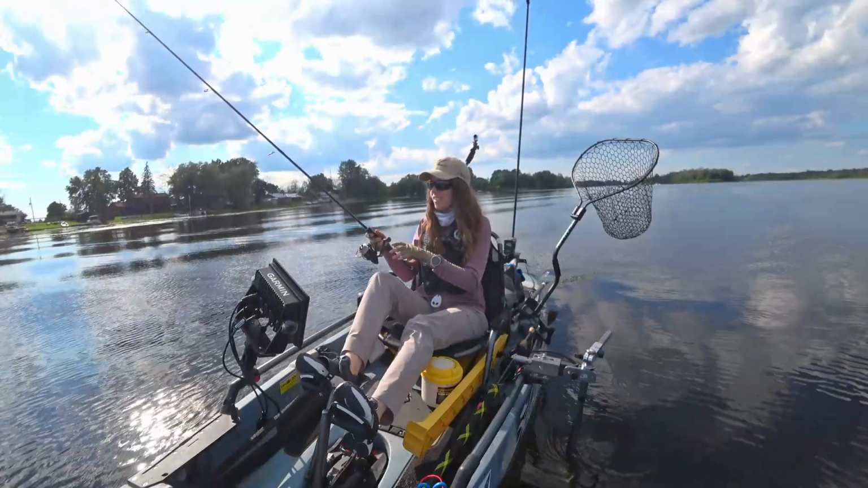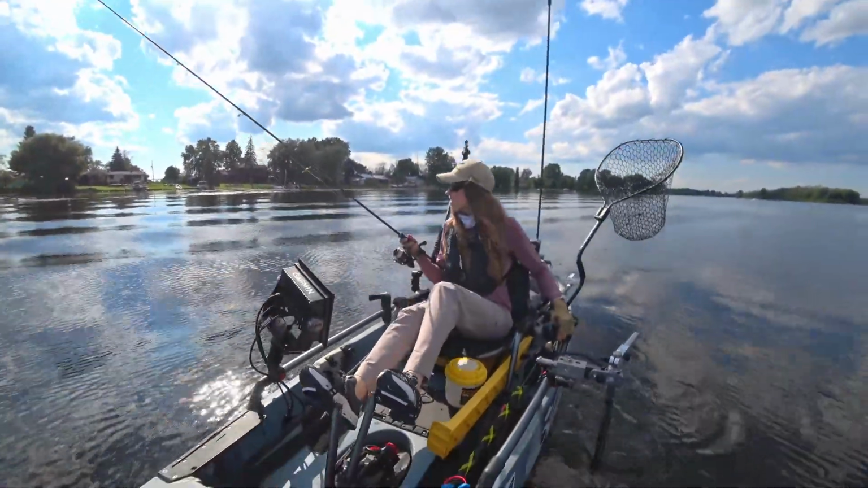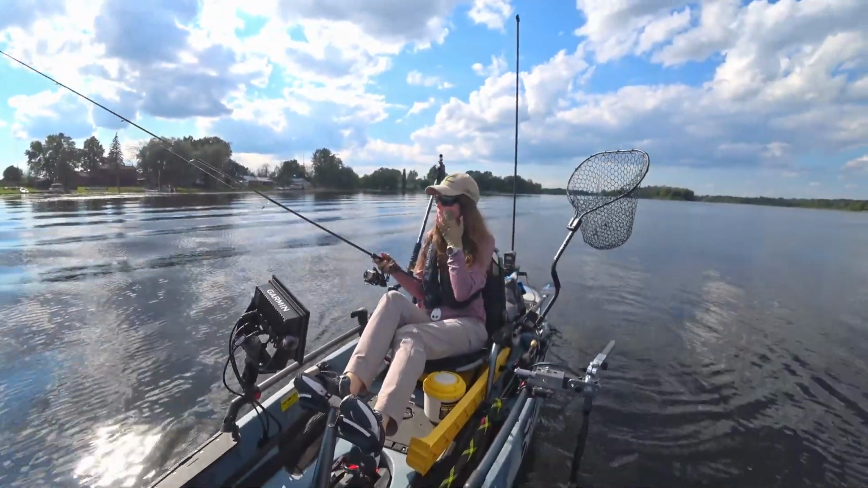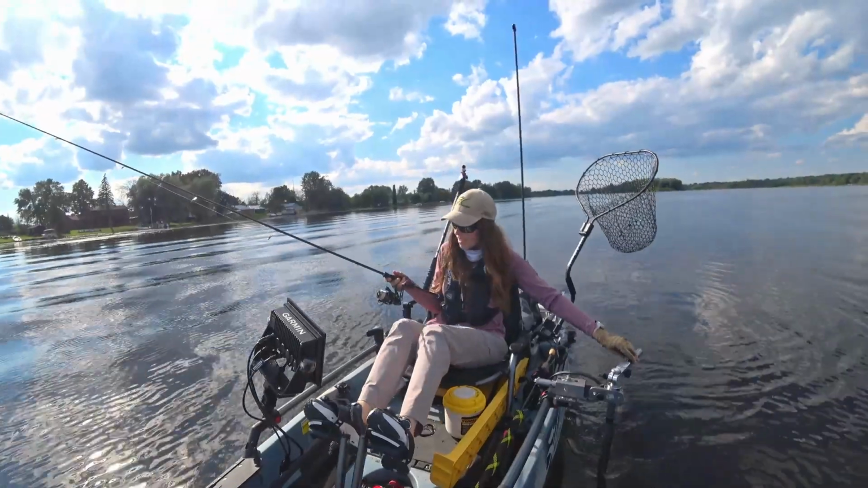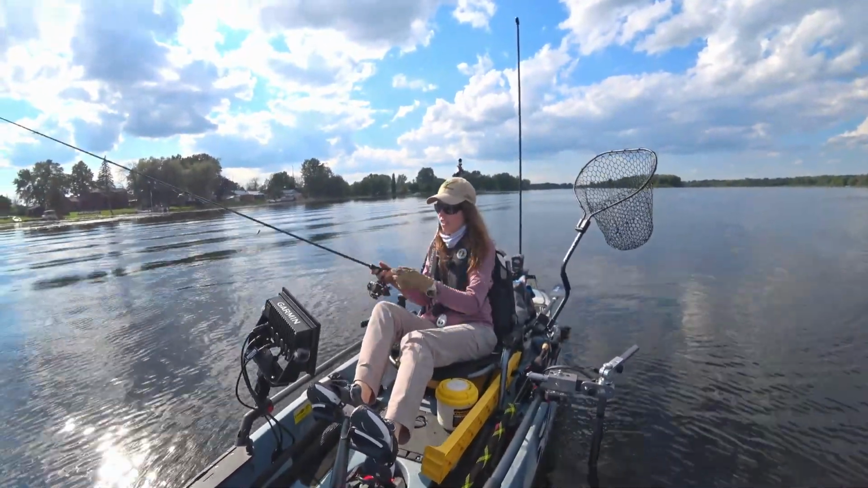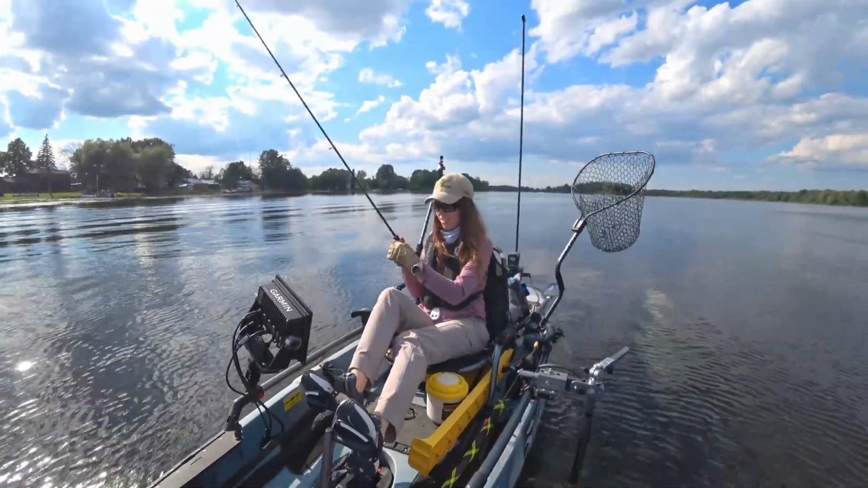Bit of waves here. Get myself turned again. So I can see the weeds visually on the surface here, but I can really find that edge using my electronics and get right where I want to be.